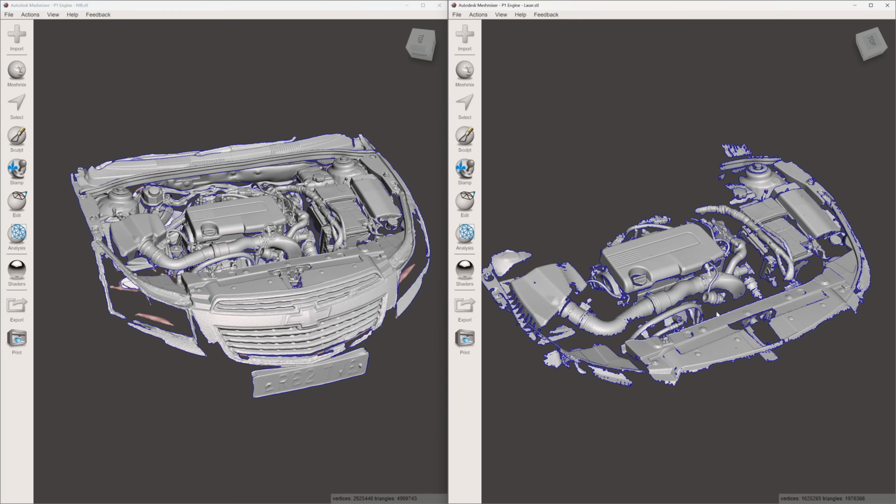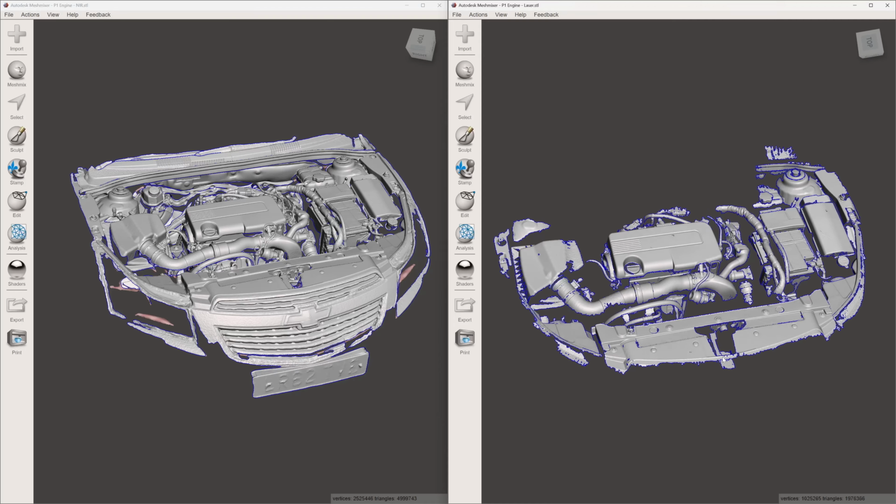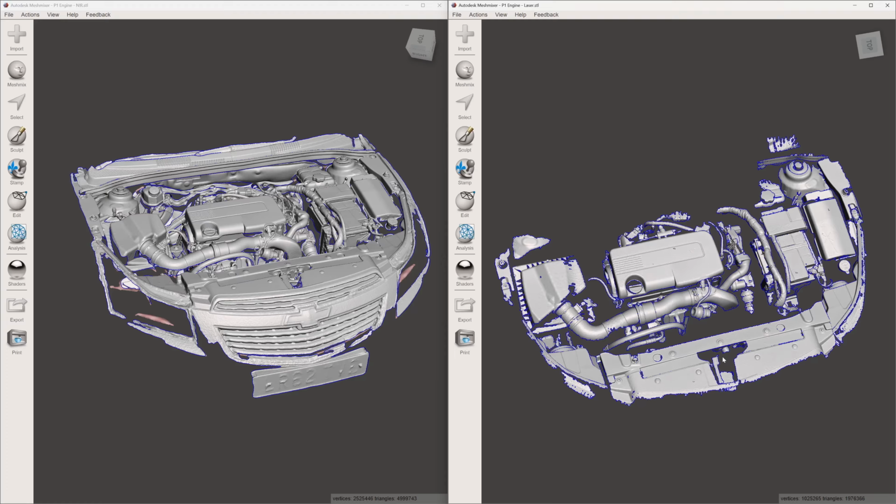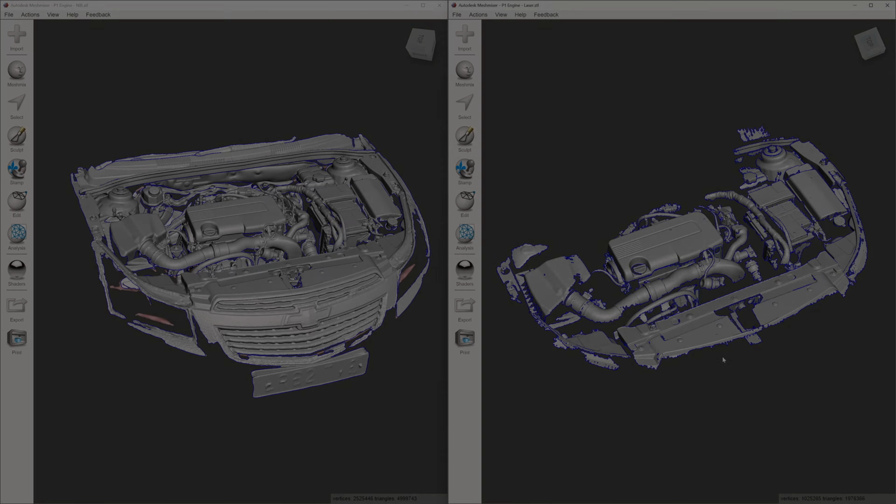What about the laser scan? I had to cover the engine in dots. I had to do a global marker scan. I found out to start with I hadn't put enough markers out, so I had to do it again. But again, what do you want? Do you want accuracy or do you want space claiming? So which is best and what should you use? Obviously it depends on the job, it's for you to decide.